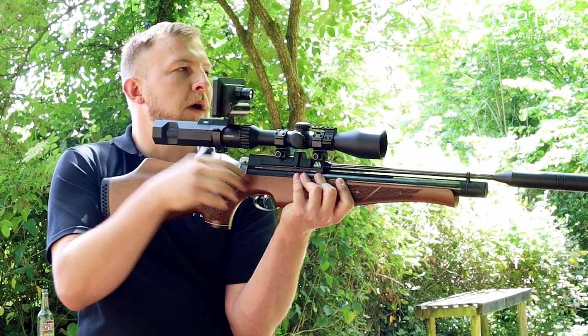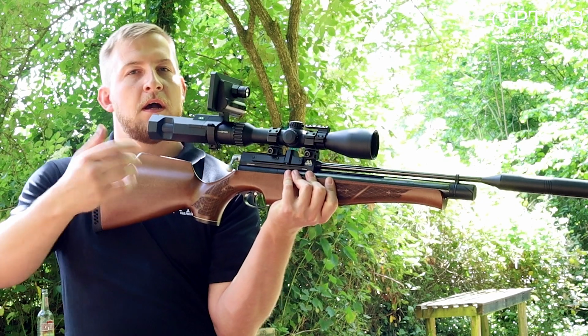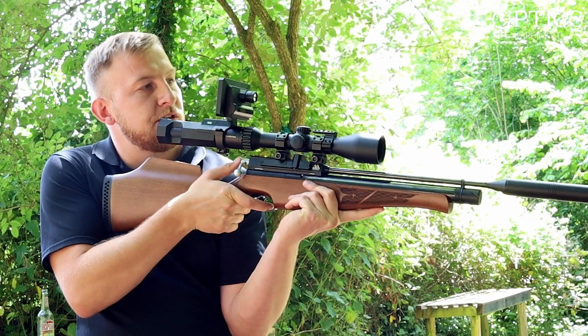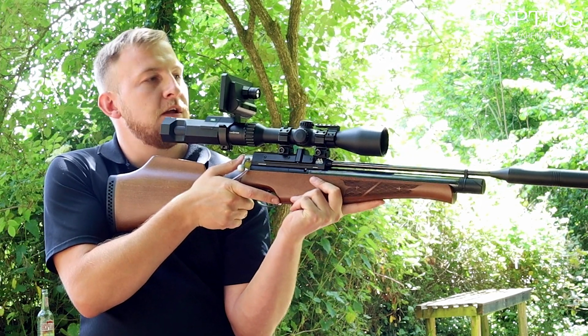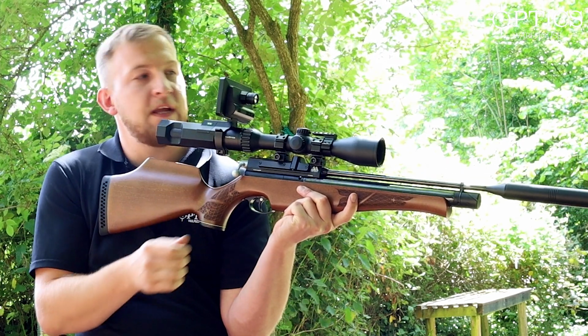There you go. So that's a very, very close target. That's only 15 yards with quite a large kill. And that's, once again, how easy it is just to miss that. So whether you think you're the best shot that there is, it doesn't matter. You'll still miss a very, very easy target.